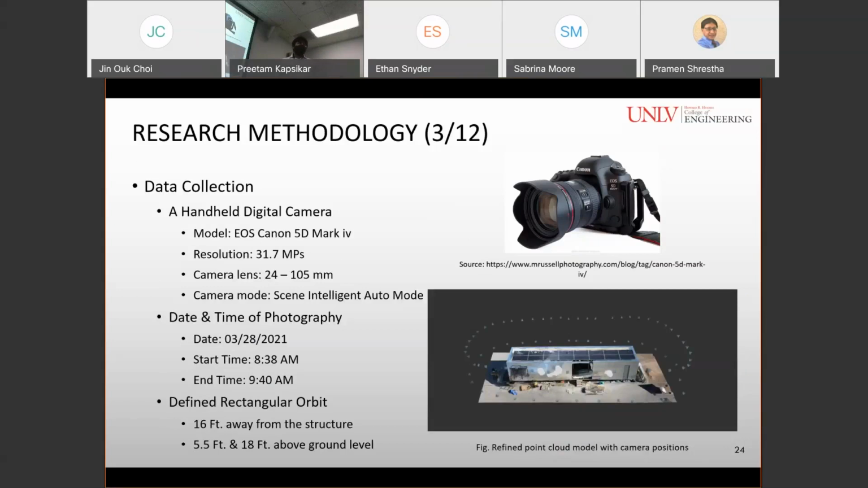We selected this camera based on the suggestions and advice given by a professional photographer. The date of photography was the 20th of March 2021, and the start time for taking pictures was 8:38 a.m. and it finished by 9:40 a.m.